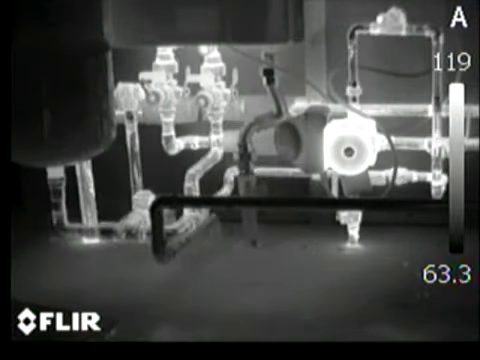Now here's the actual movie, and I'm going to run it one time at normal speed, and then I'll show it 3 or 4 times at 8 times the speed, and you'll see how obvious it is that this check valve is not working. And here it is at 8 times speed.